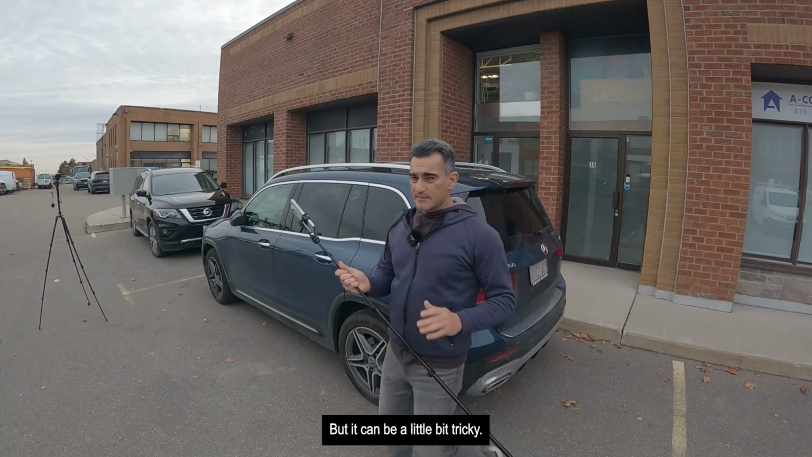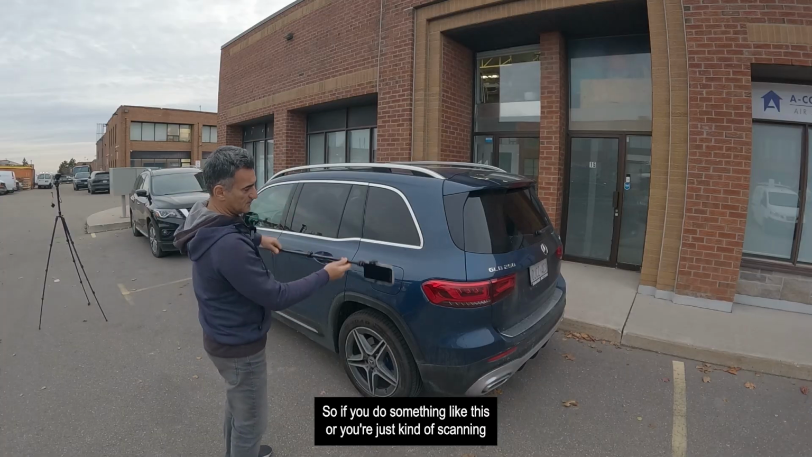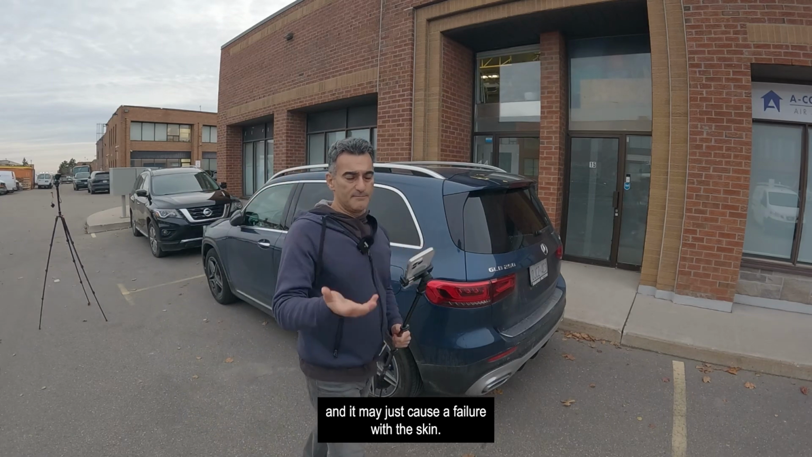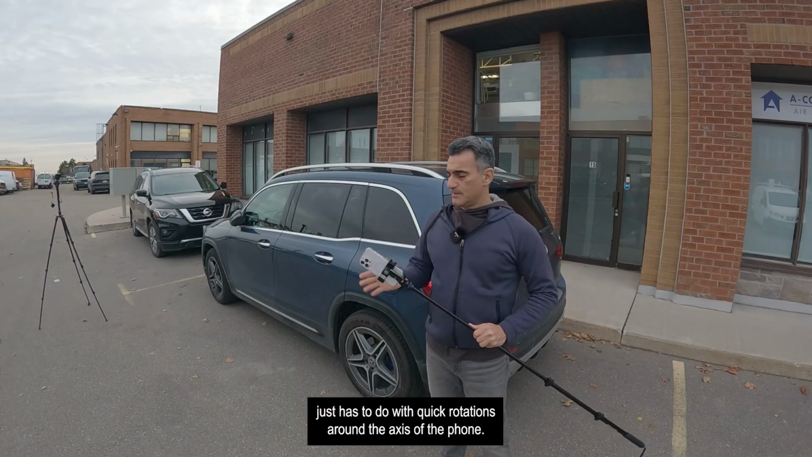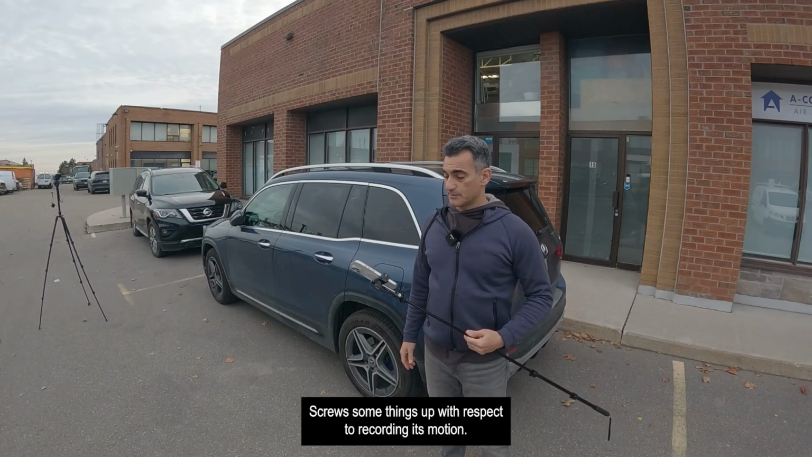That's the idea, but it can be a little bit tricky, and one thing you really have to avoid is making a quick turn. If you're scanning and then you just go quickly upright, it's going to cause a problem, and it may cause a failure with the scan. I think a lot of it has to do with quick rotations around the axis of the phone, which screws some things up with respect to recording its motion.